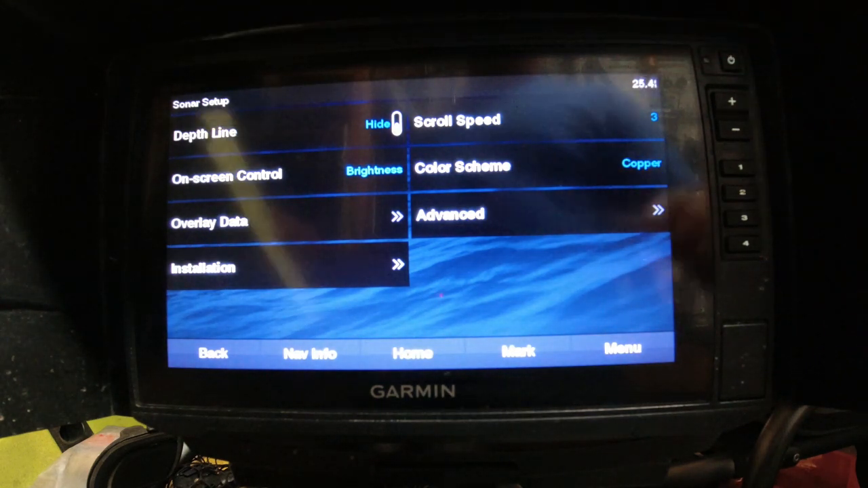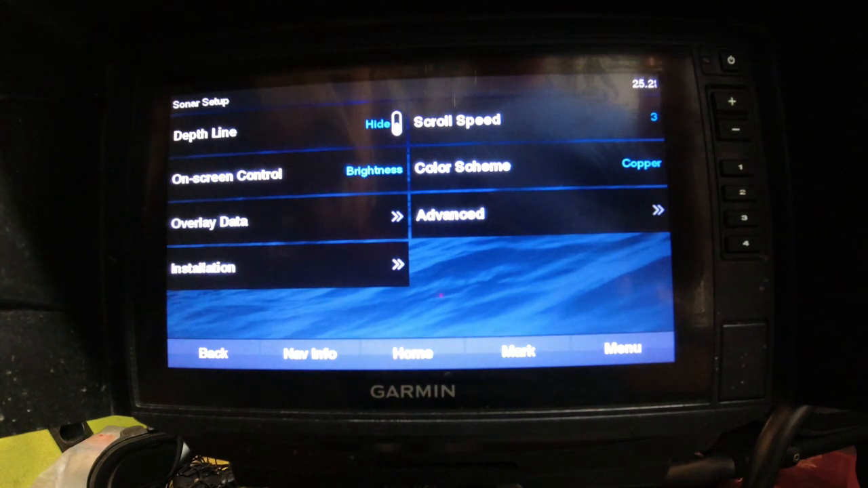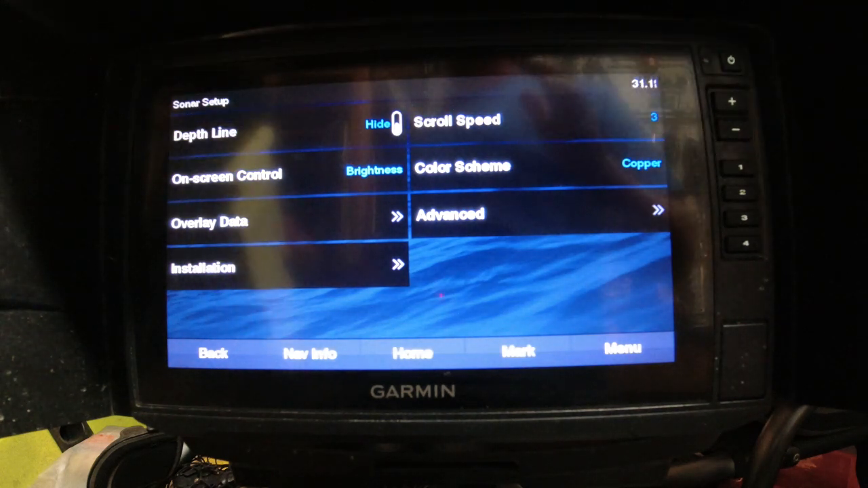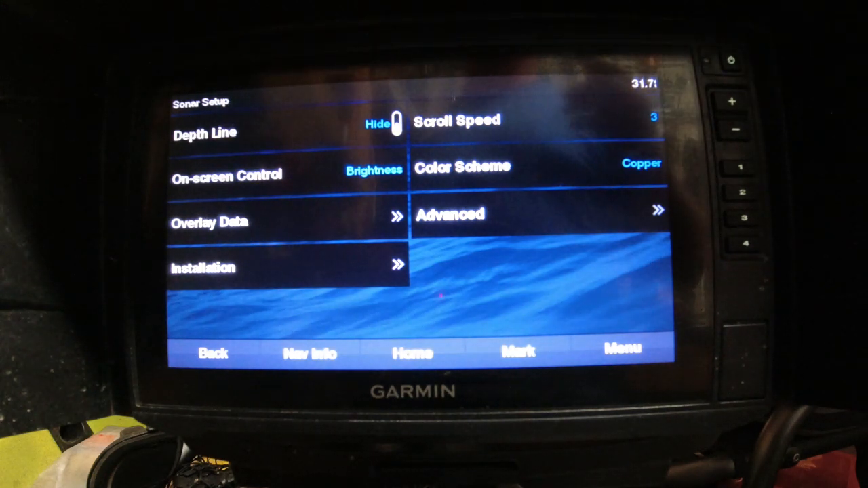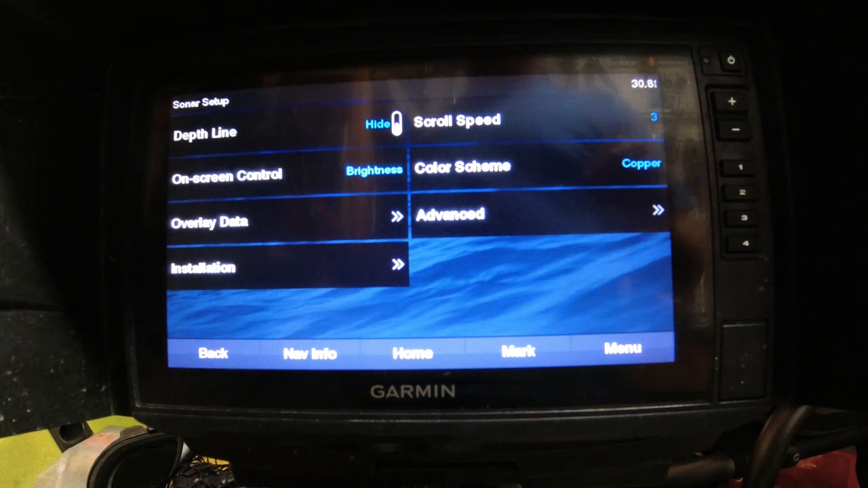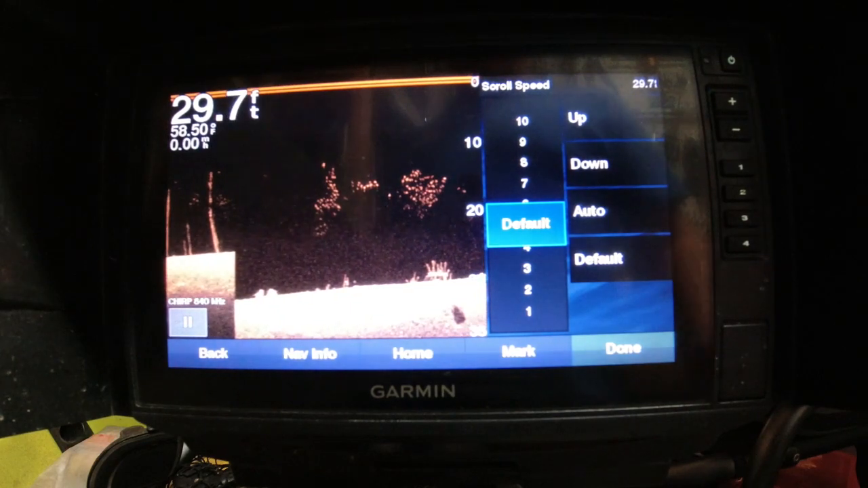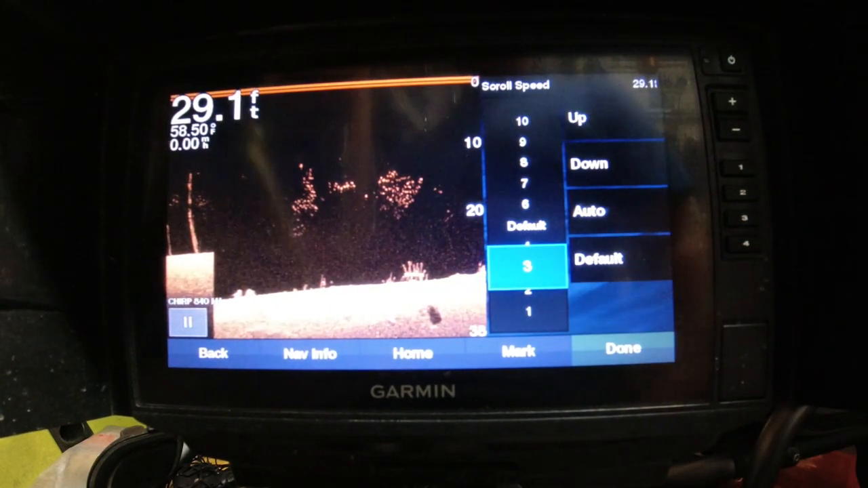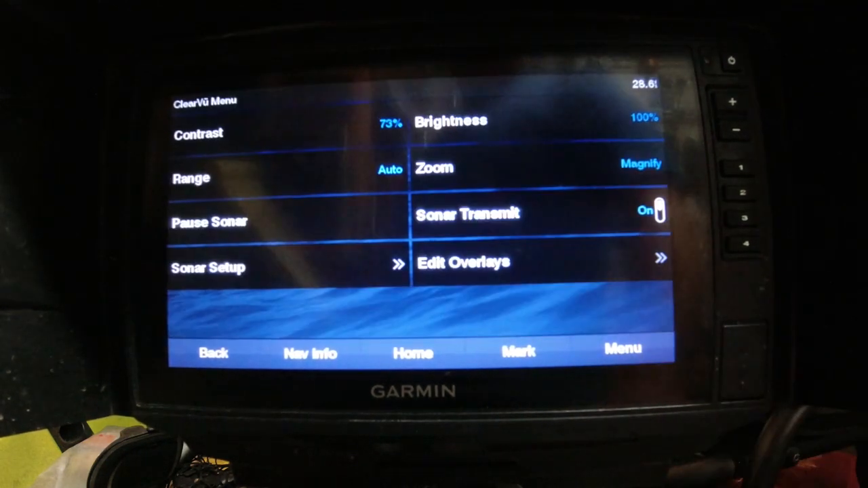Scroll speed has to do with how fast the image is scrolling left to right on your screen. Basically how fast the image is getting relayed to you, how many times it's taking a snapshot and then sending it up to the unit and giving it to you to read. I have mine set on 3 because it's very much speed related, very much miles per hour. Garmin does a good job with their auto. You can set this to auto. I prefer to have mine set on 3. I like to have control of that. Not everybody does, but I do.